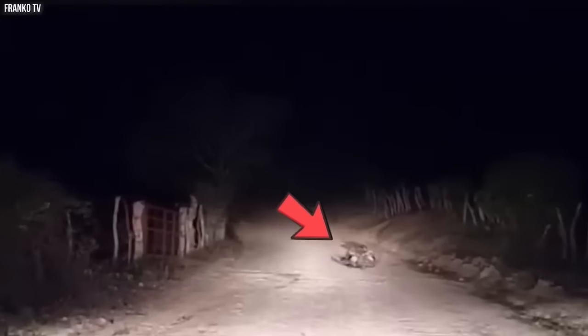Scary beast. A terrifying YouTube video captured an unpleasant and scary scene in the eerie darkness of the night. Near a remote residence, a strange being that resembled a bear yet gave off an otherworldly aura was seen.